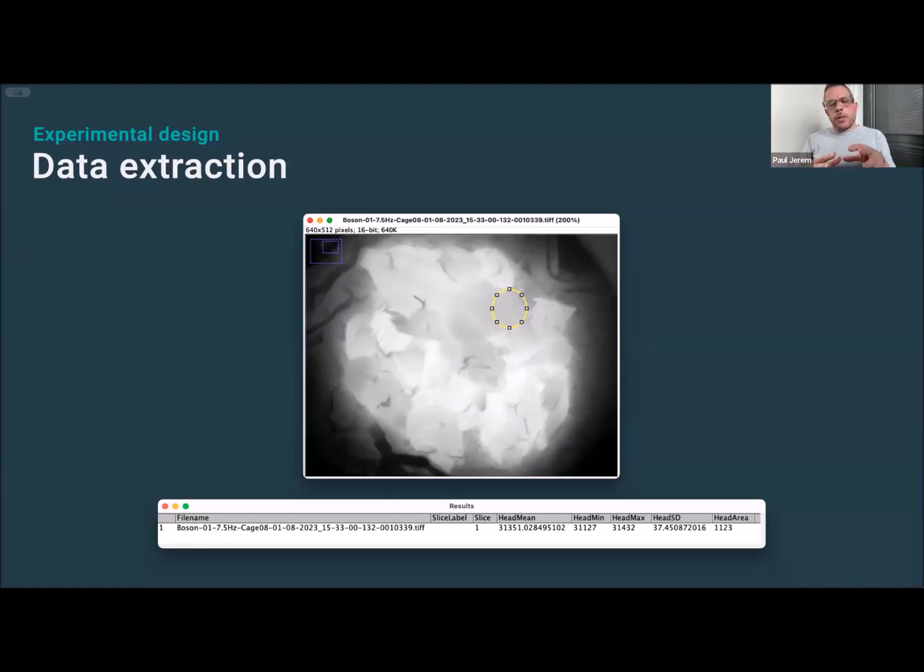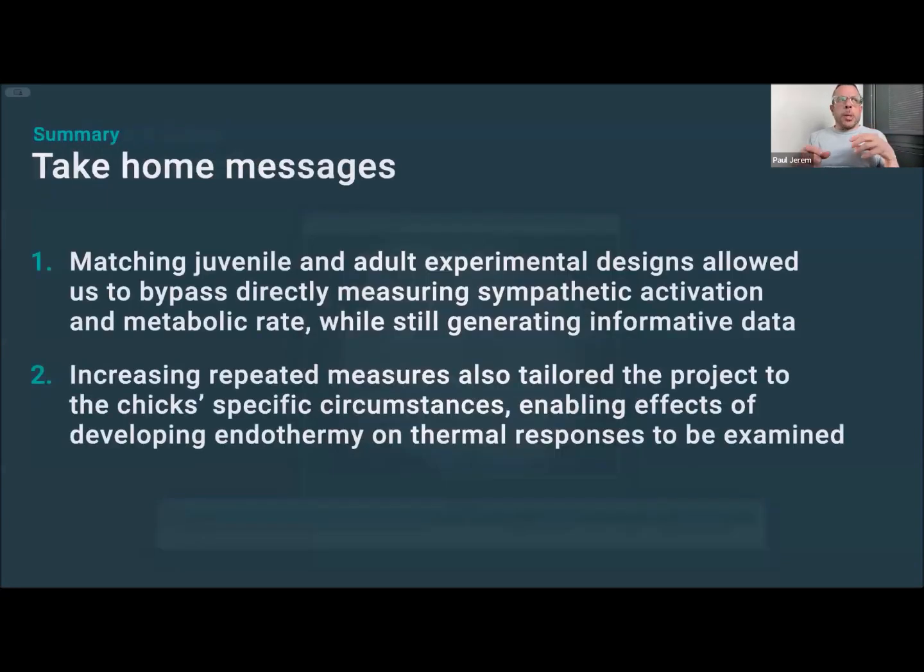But if we're going to treat the project as a case study for validating potential new welfare measures, what we can say at this point is that by recreating the design of our adult experiments as closely as possible for the chicks, including measurement techniques, treatments, and sample sizes, we've really capitalized on the adult data, achieving what is probably as close as possible to a true validation without directly measuring sympathetic activation or metabolic rate in the chicks.